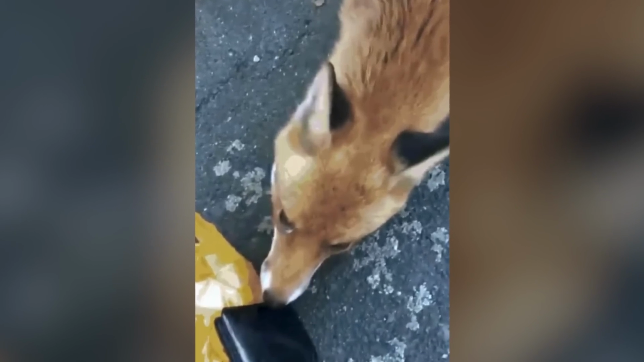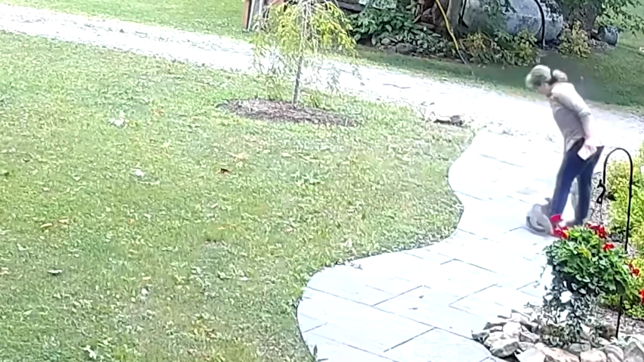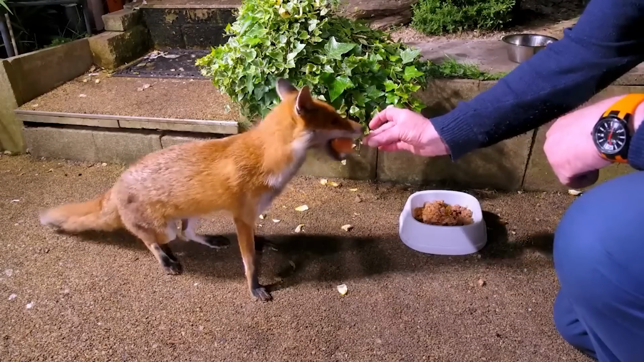The story spread, with locals sharing their own encounters with the sly fox. It became a cautionary tale, reminding everyone to respect the wild and its creatures.